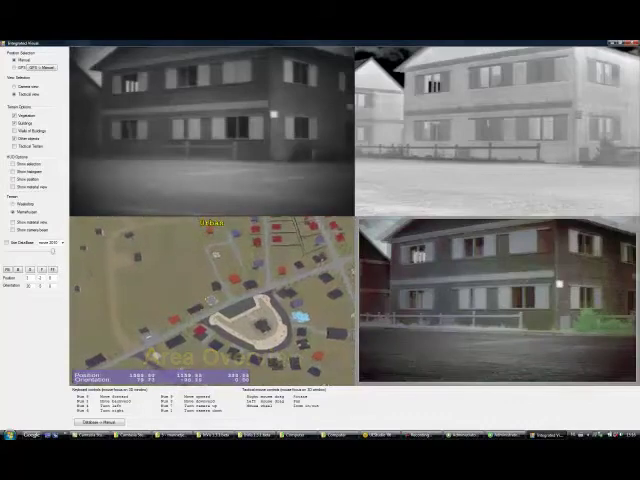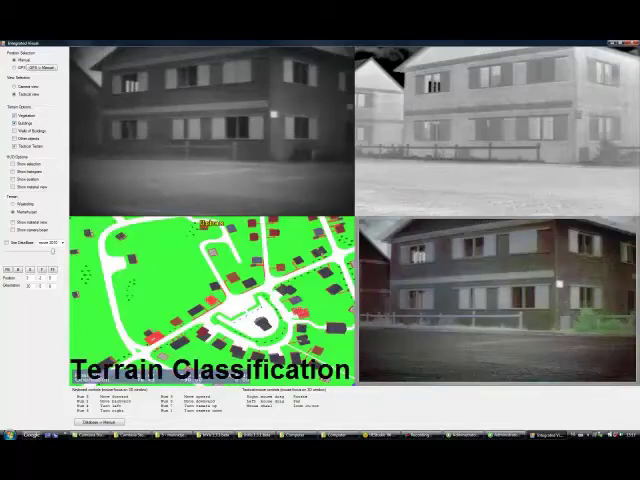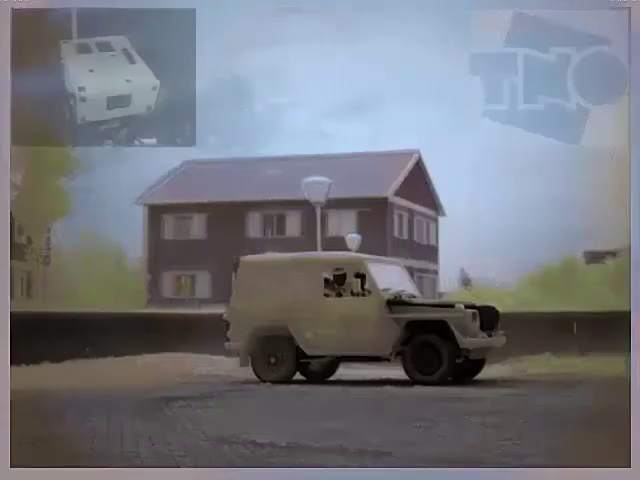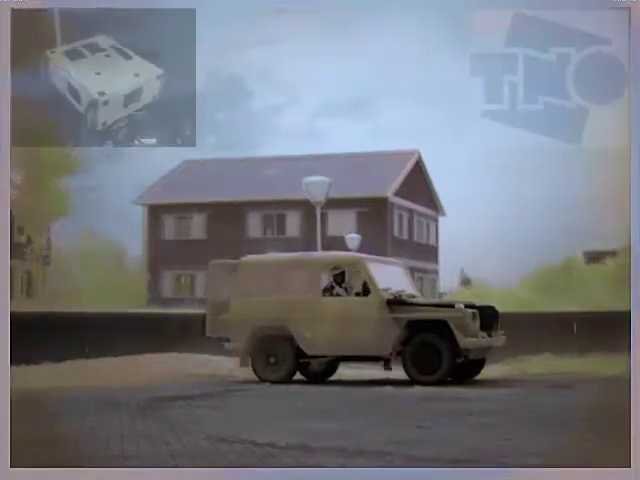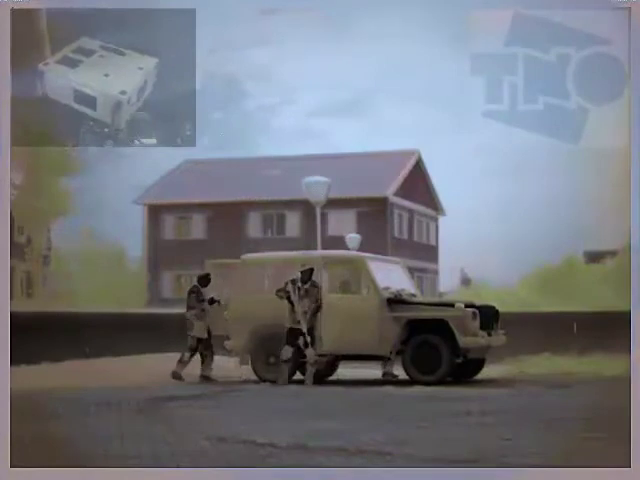Once the suspect has disappeared behind the building, the virtual representation can be used once more to classify the terrain and determine its trafficability, for instance by determining where water and roads are. This concludes our presentation of the INVIS integrated night vision system.